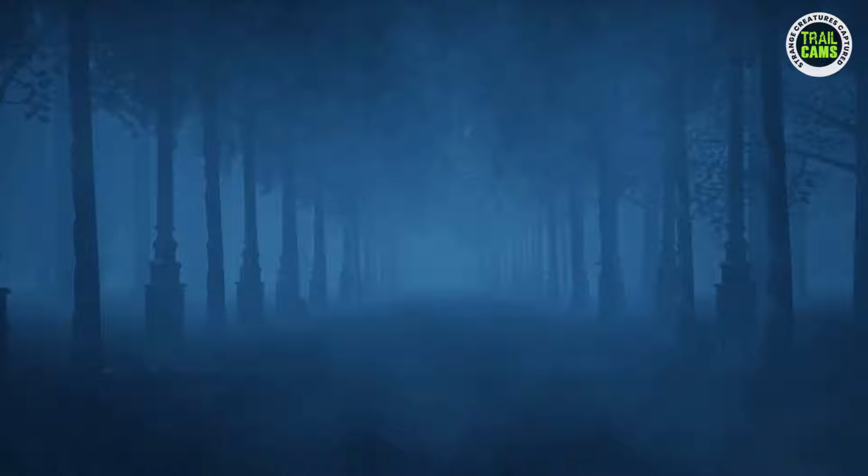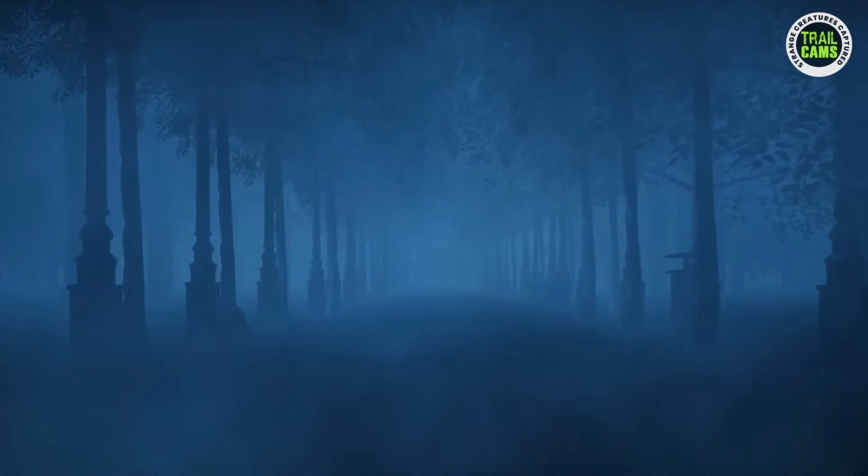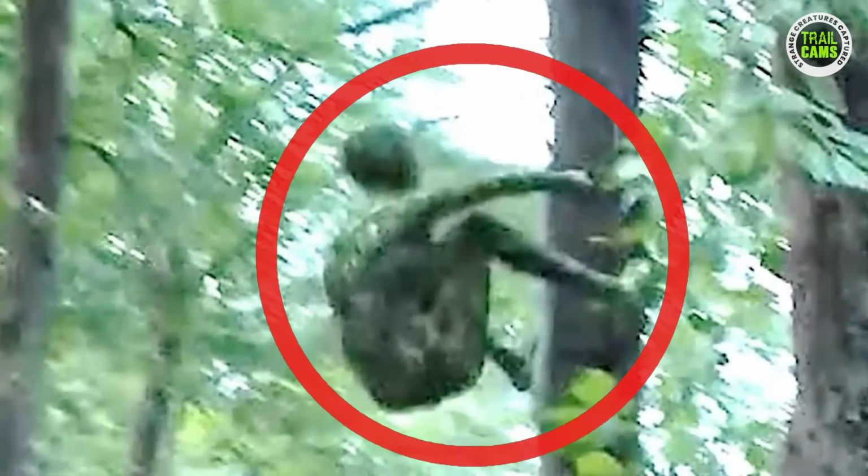Numerous individuals have been engaged in discussions about this unnerving trail camera image, with the comment section brimming with various theories and speculations. Some skeptics propose the possibility of a fabricated or digitally altered photograph, while others entertain the notion of a newly discovered primate species or an alternative explanation. We would appreciate hearing your perspectives on this captivating image.